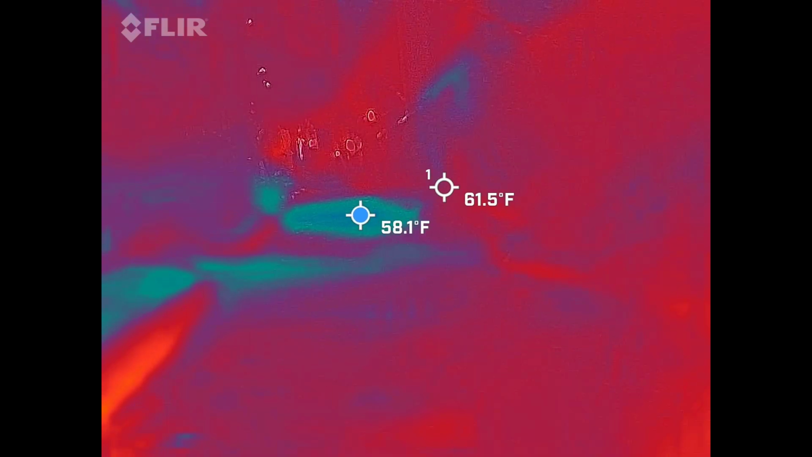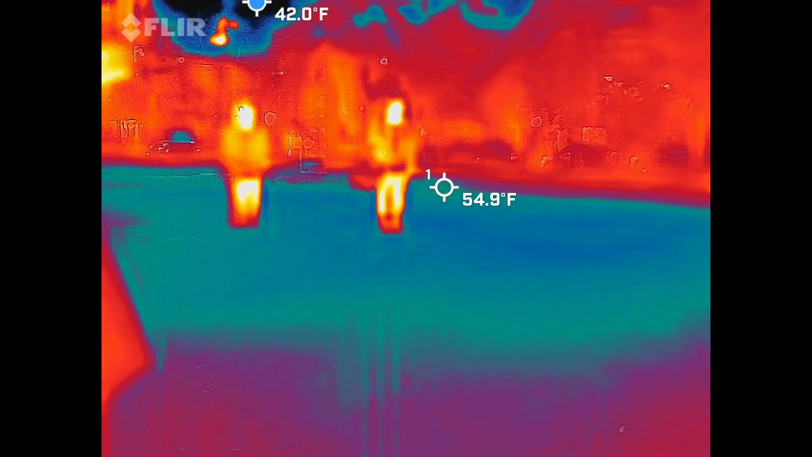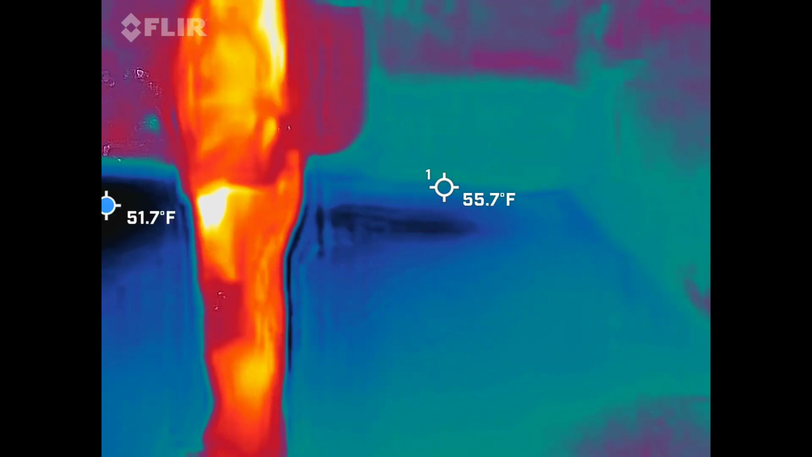You could stop your video at this point. You were pretty steady. So normally when we have a full moon, I stand right next to the church steeple from this